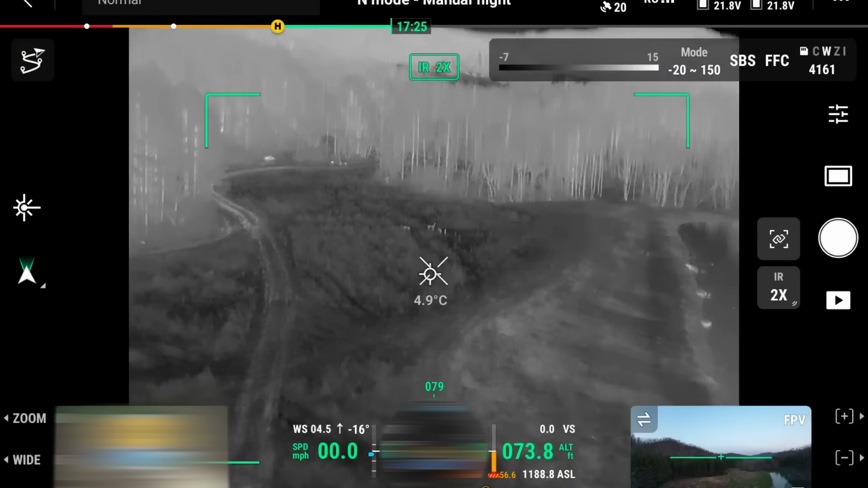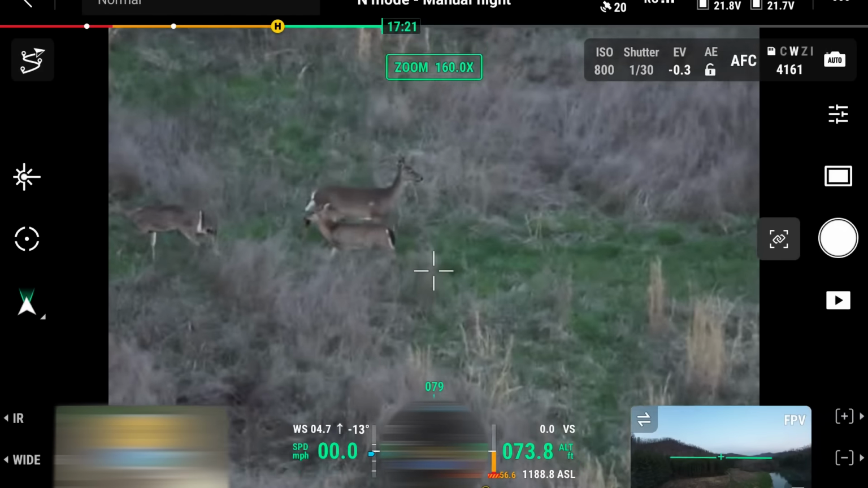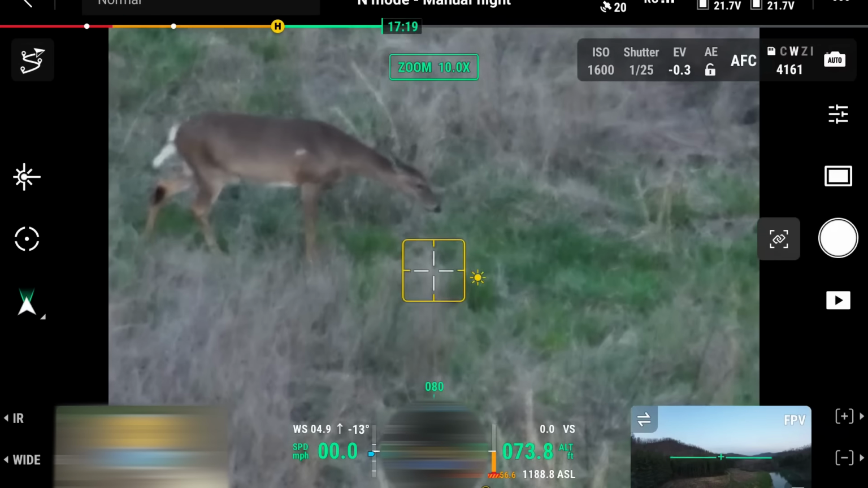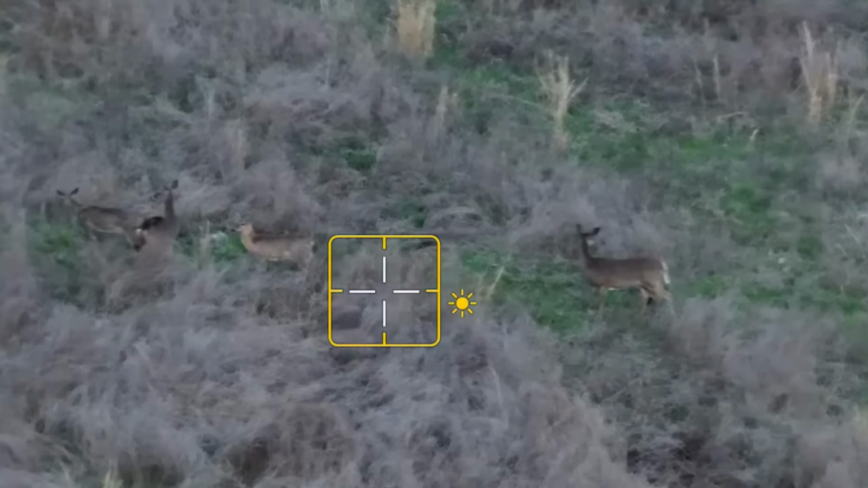Those are deer, they're moving. Yeah, those are. Flip on to the big camera. That's too tight. Oh, there you go. All right, well, there you go. Hey, woo, we just found our first animal. All right, so there's our first animal. Looks like a herd of 4 deer, does.